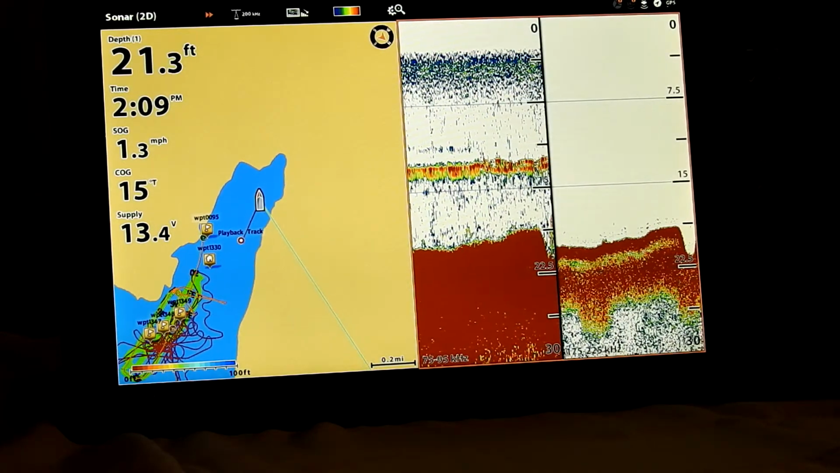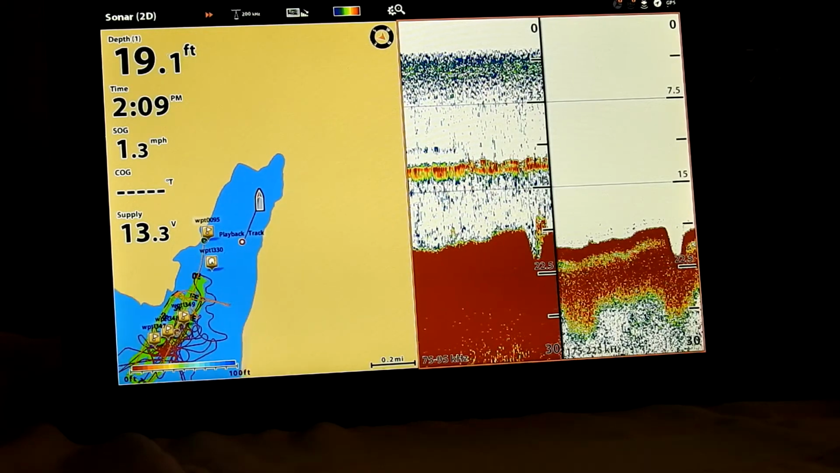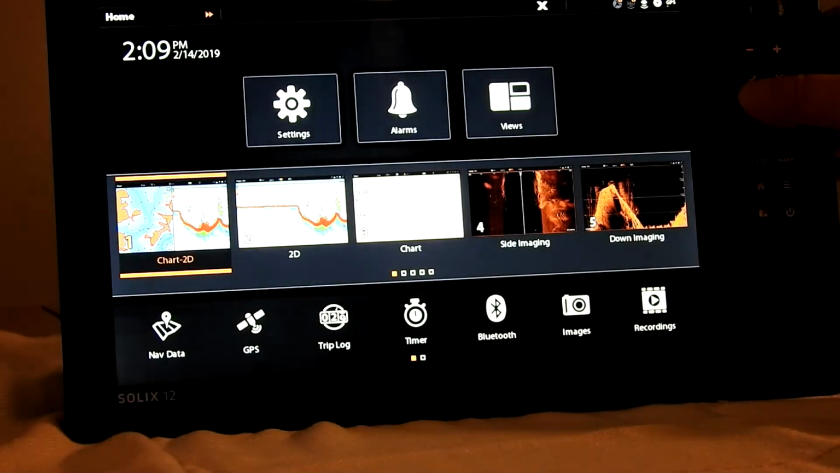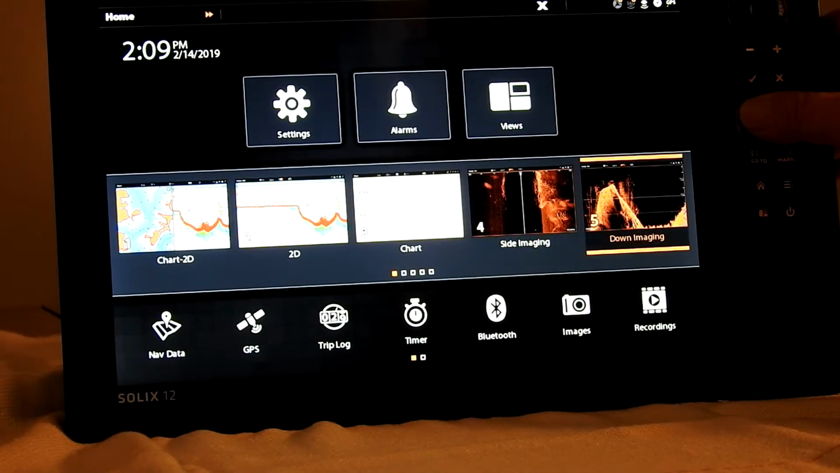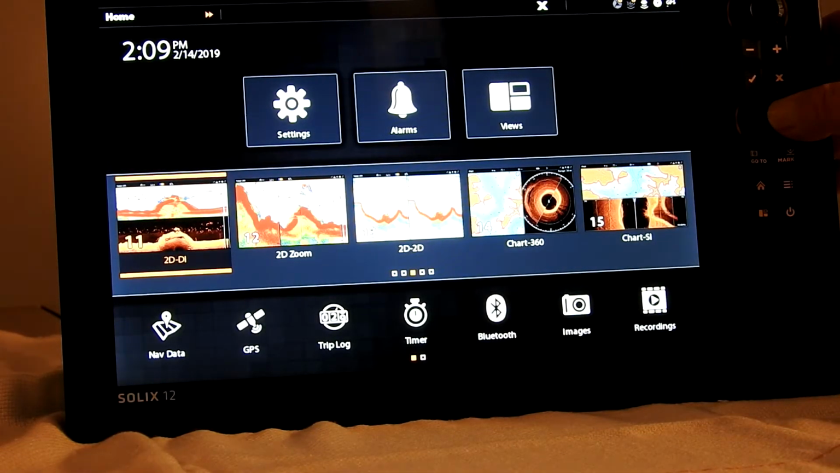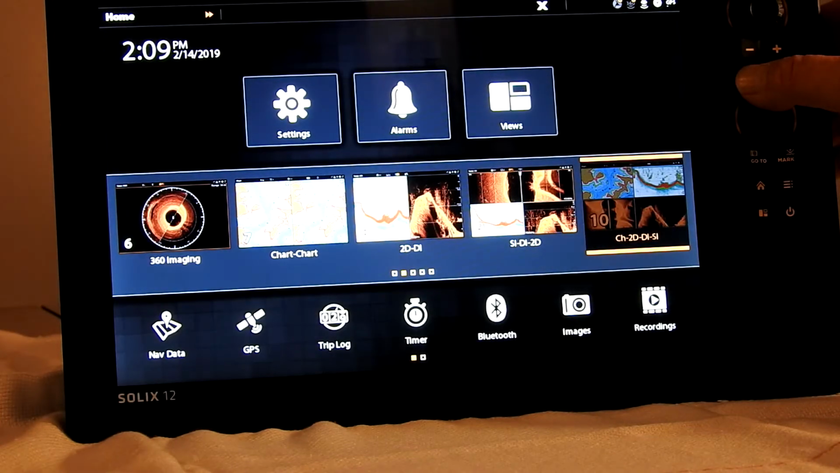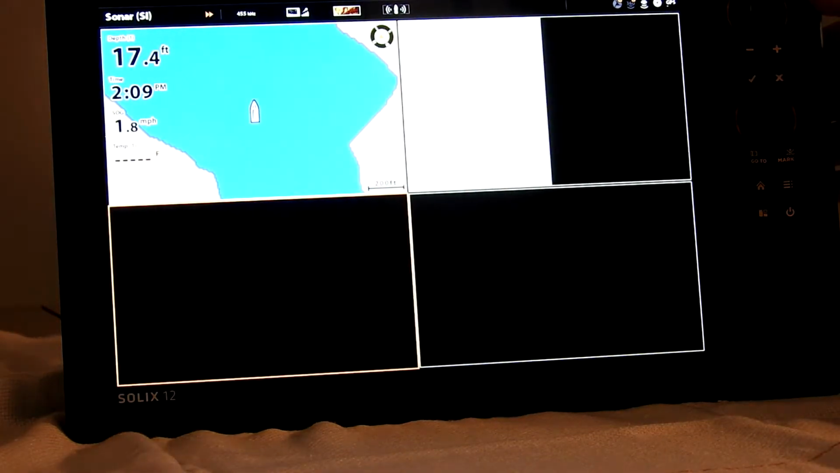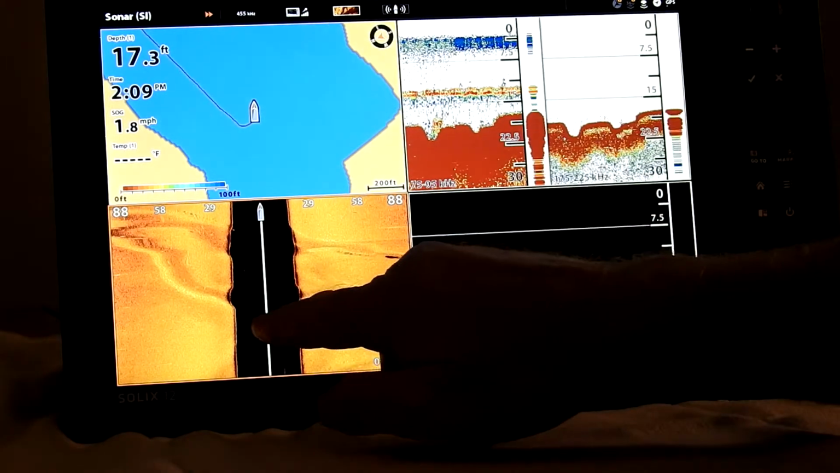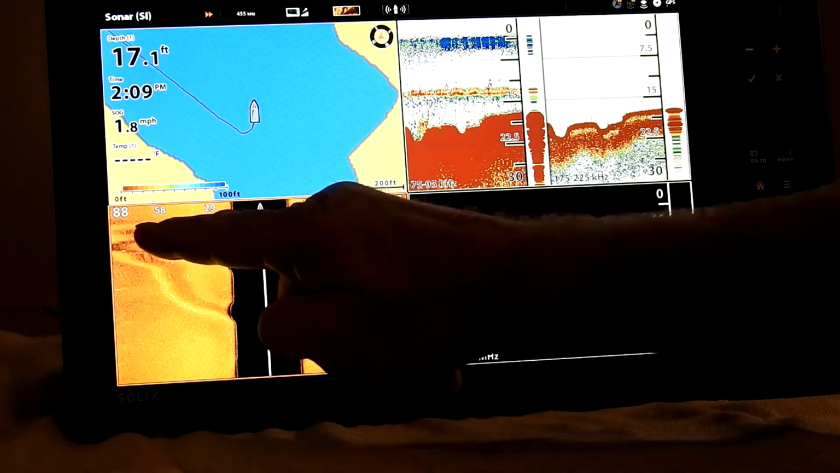Remember, we're on recording, so nothing's going to be perfect, but this is a good way to learn your fish finder. We'll hit the home key, and so these are different views I have. So I put four different views up. I have a map. See, this here's a good picture of a river that goes through there.